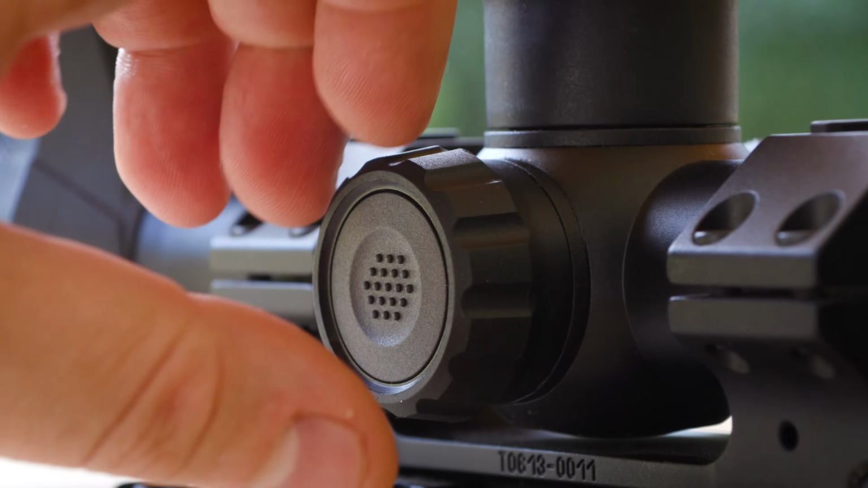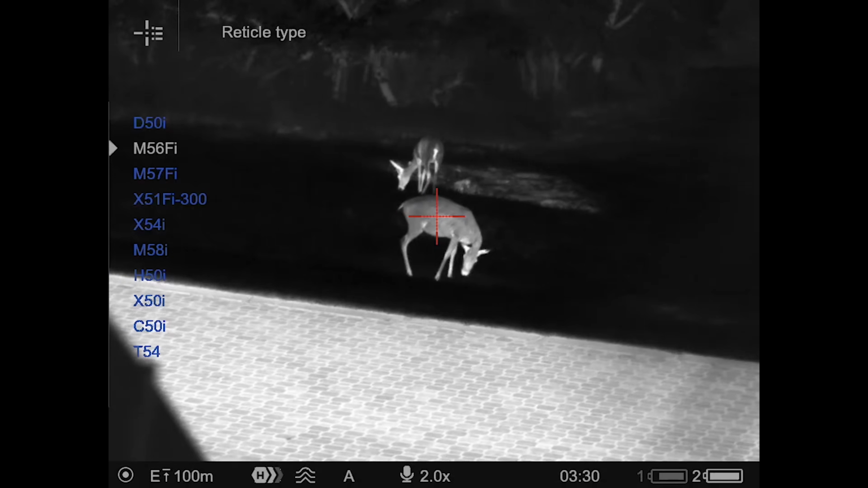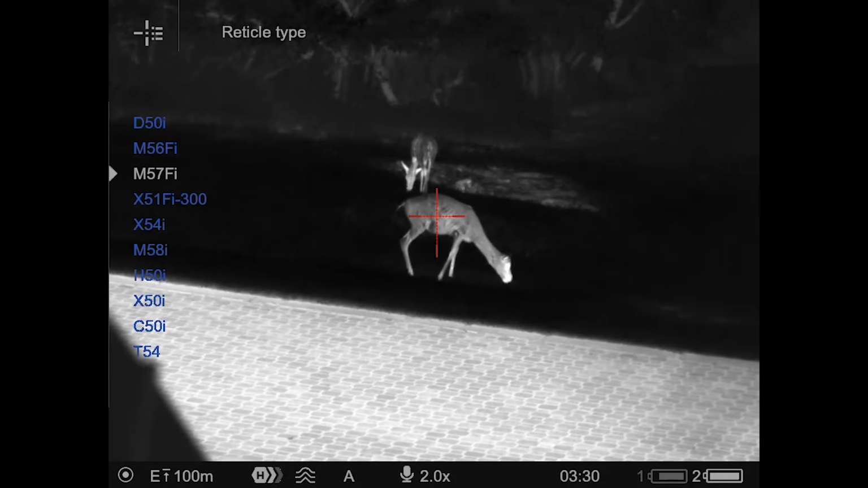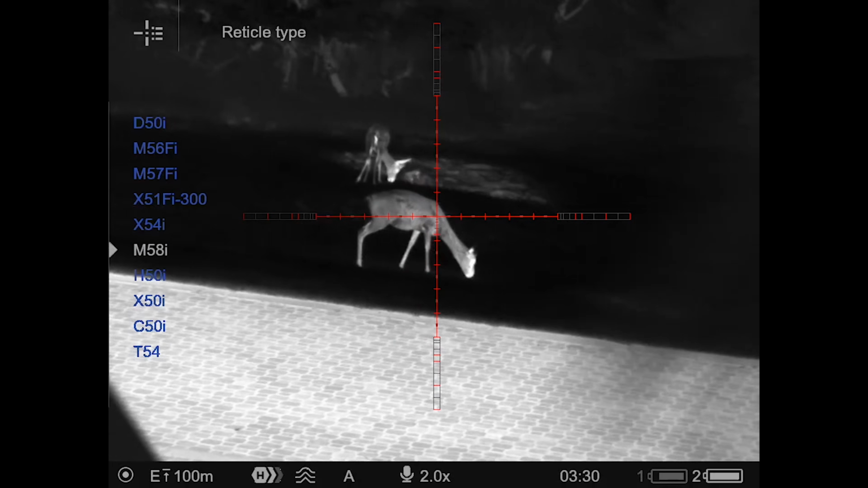Holding in the menu button takes you to the main menu, and there are a whole lot of settings you can change here. The first section of the menu, reticle and zeroing, is probably the most important. You can create a profile here for each rifle, set your zero for each profile, and choose your preferred reticle from the database. There are 10 reticle options.